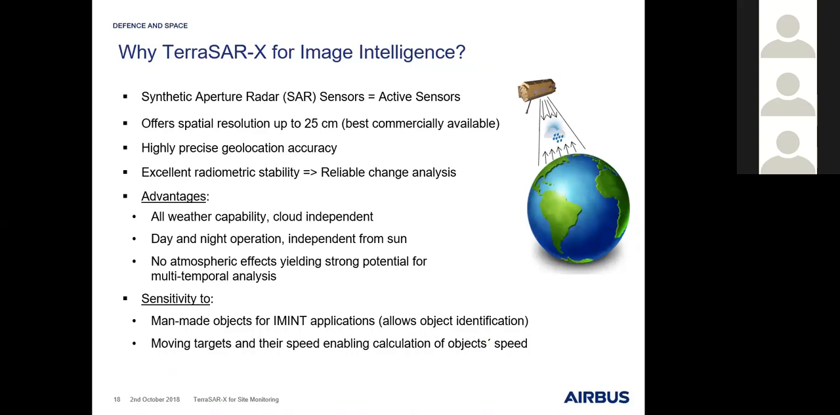That means if you acquire a certain area with the same geometry after a certain amount of time, days, months, whatever, if nothing has changed on the ground, you will get exactly the same signal back. And this makes it such a powerful tool for change detection, which we will now see some examples of, explained by my colleague Catherine.